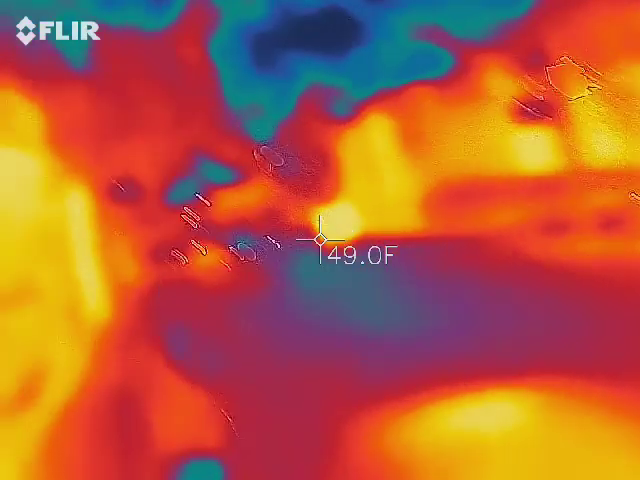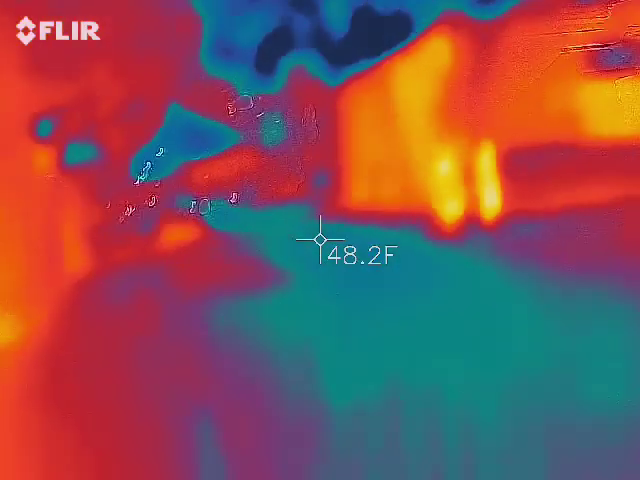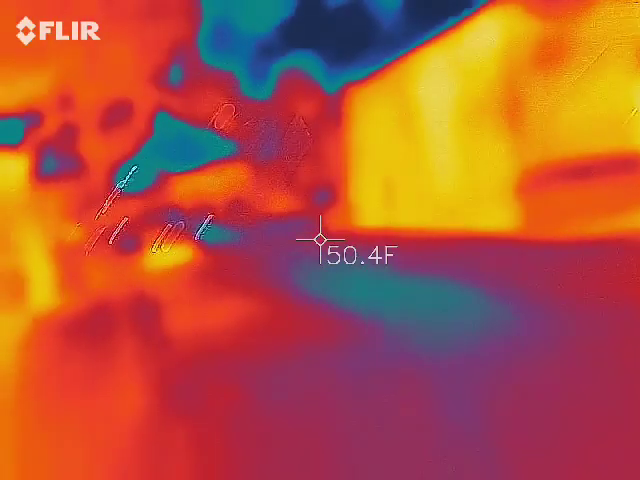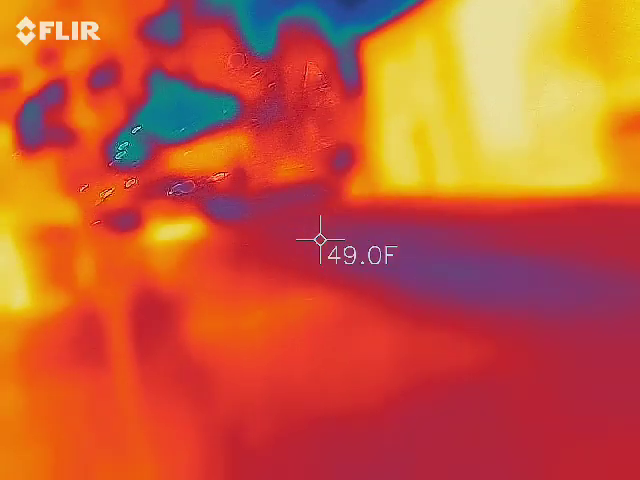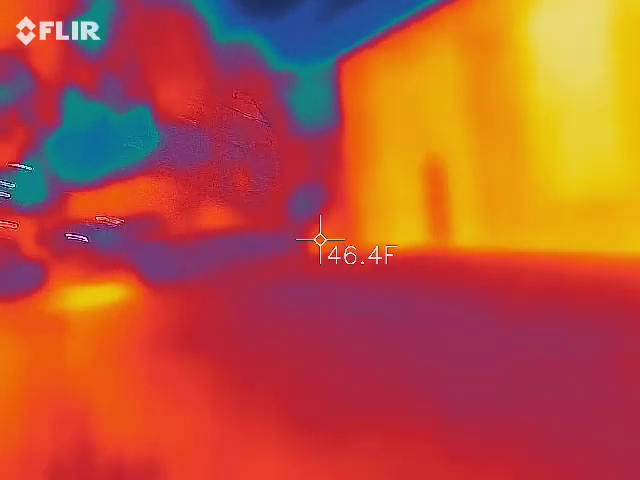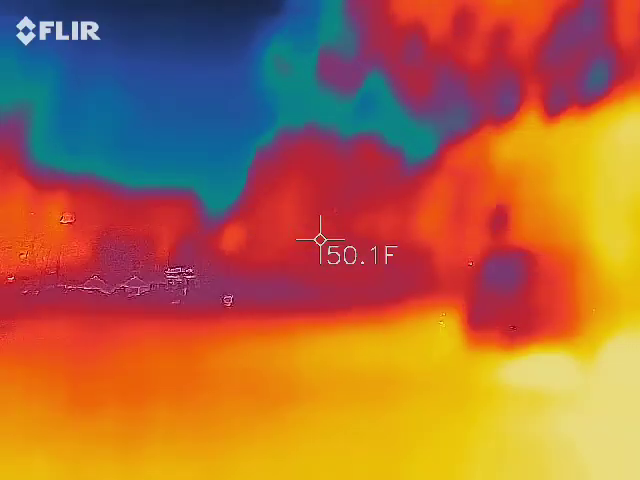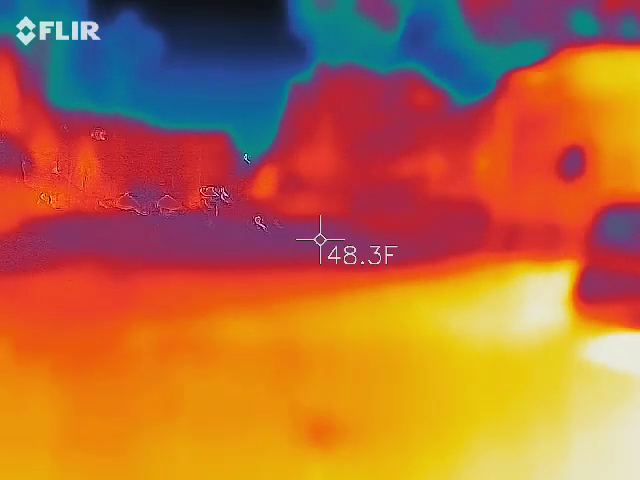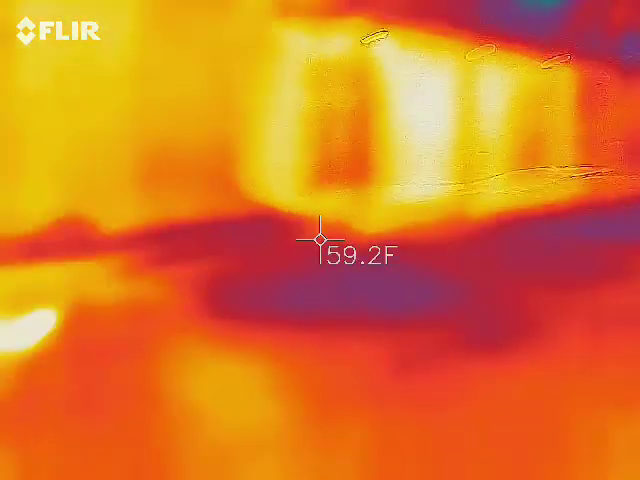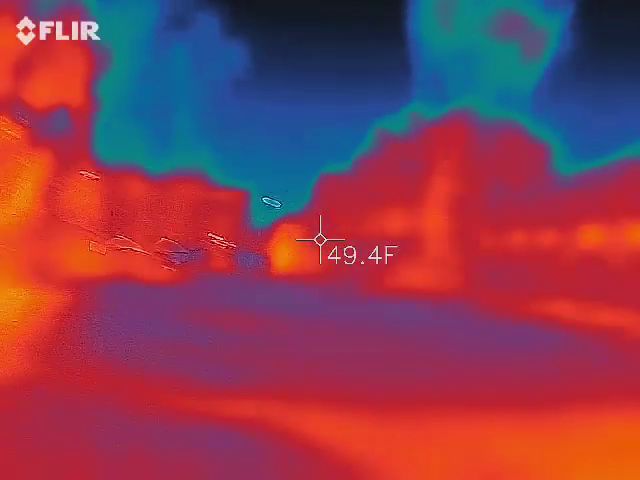Over here. Probably why there's garbage bags all over the glass. Oh, Jolie, come on, girl. Like covering the window. I think they're doing that so we don't see what they're doing inside. So, I don't know.